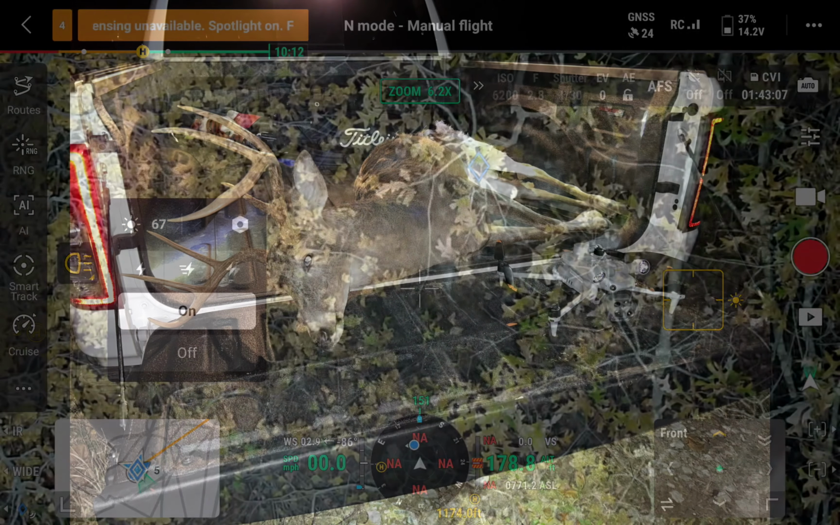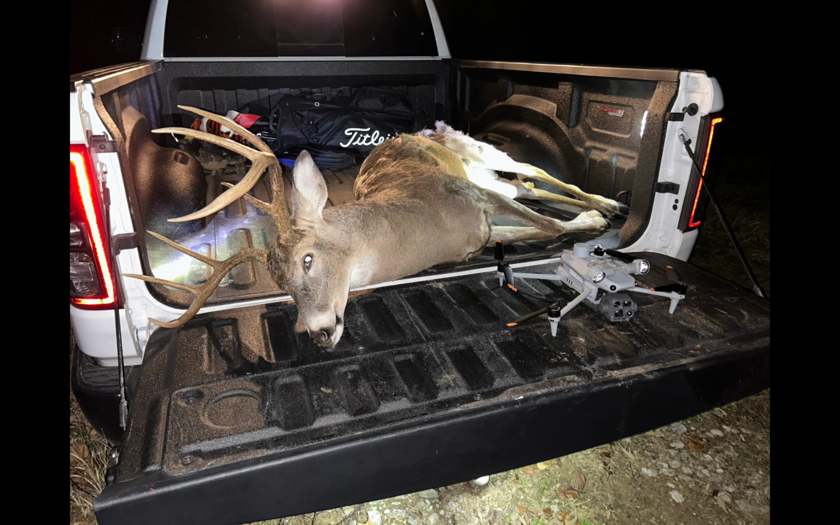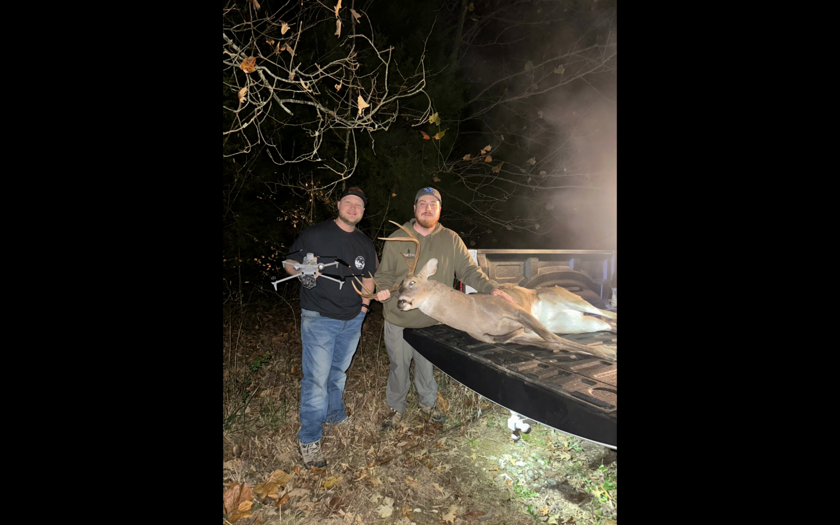Definitely want to give a huge shout out to the hunter on this one. I certainly appreciate him giving me the opportunity to come over there and try to help locate the deer. Obviously, we were successful in that, and that is awesome. Definitely some memories for me, and I know it's going to be some memories for him, something that he'll remember the rest of his life. And man, it was awesome. It was fun flying, fun locating him, and first one of the season. So that was really awesome too for 2025.